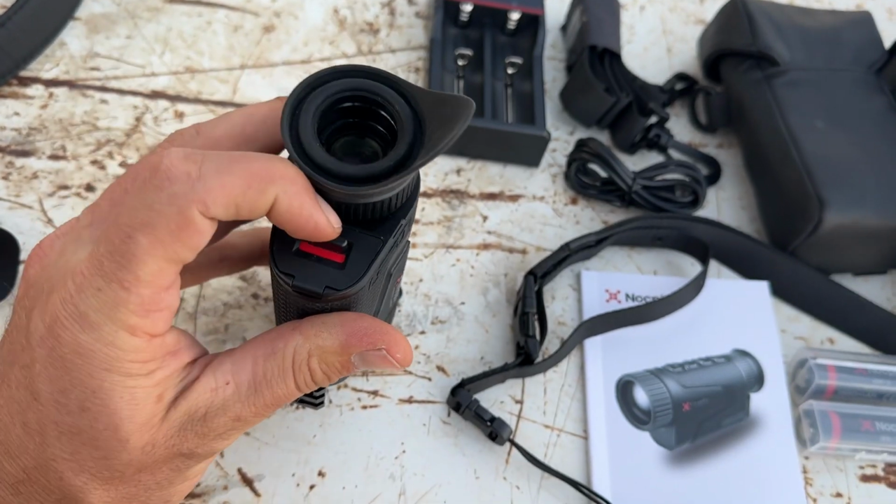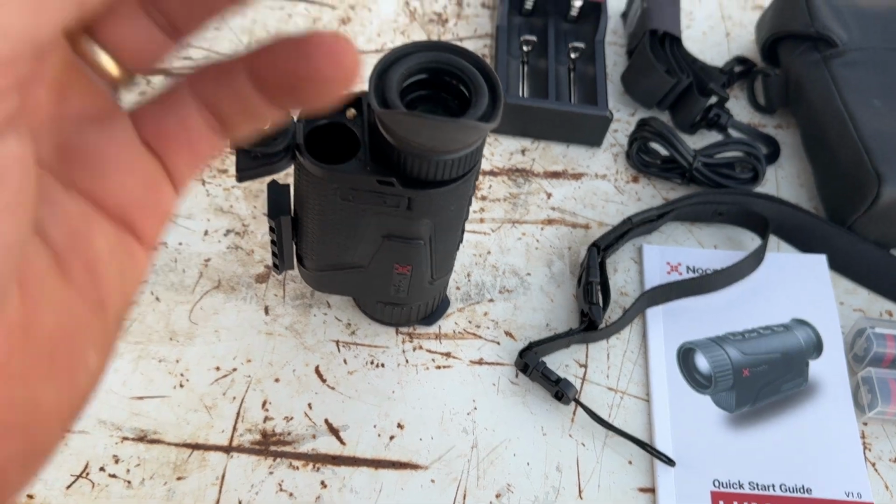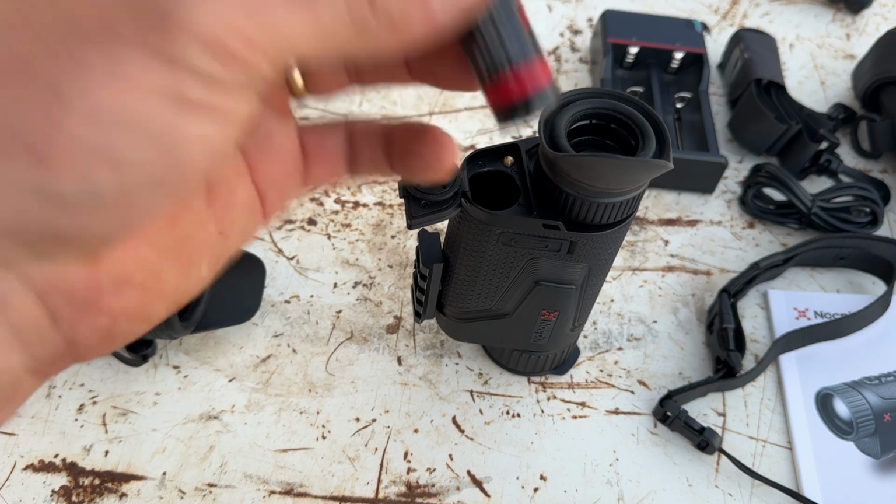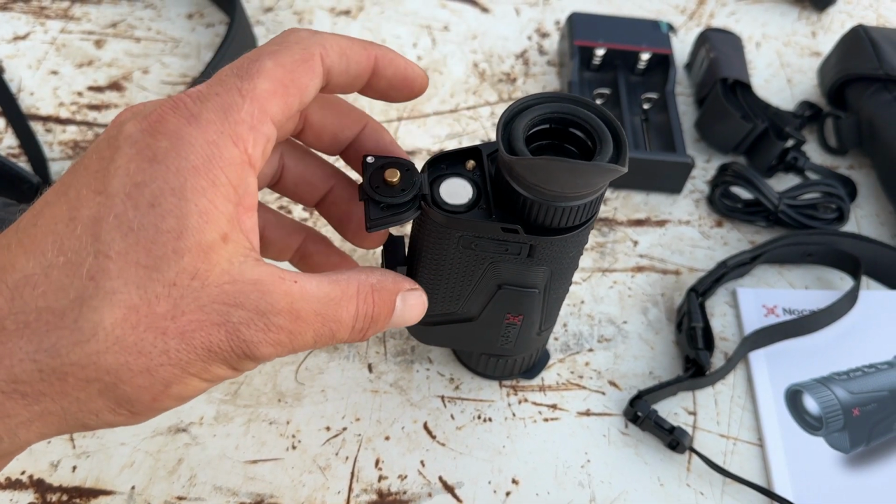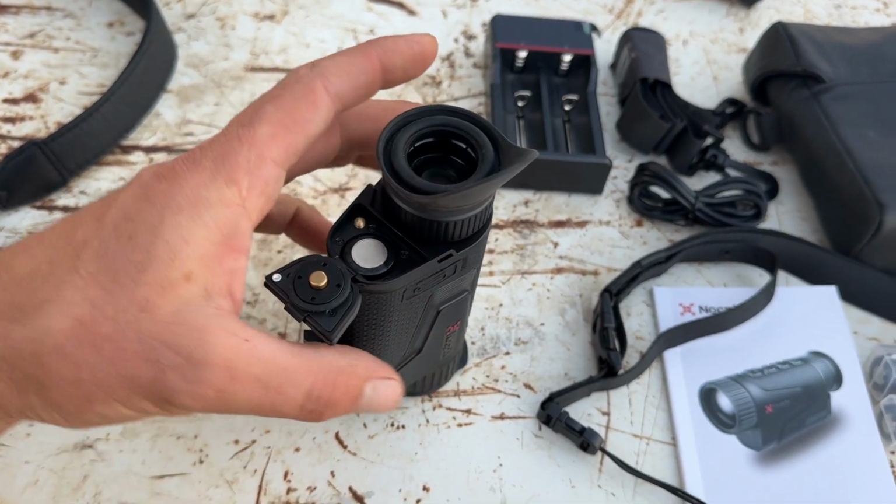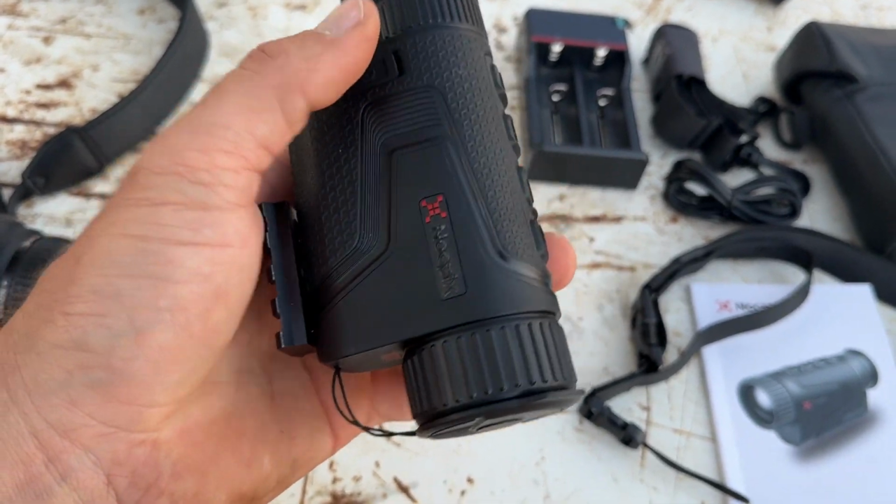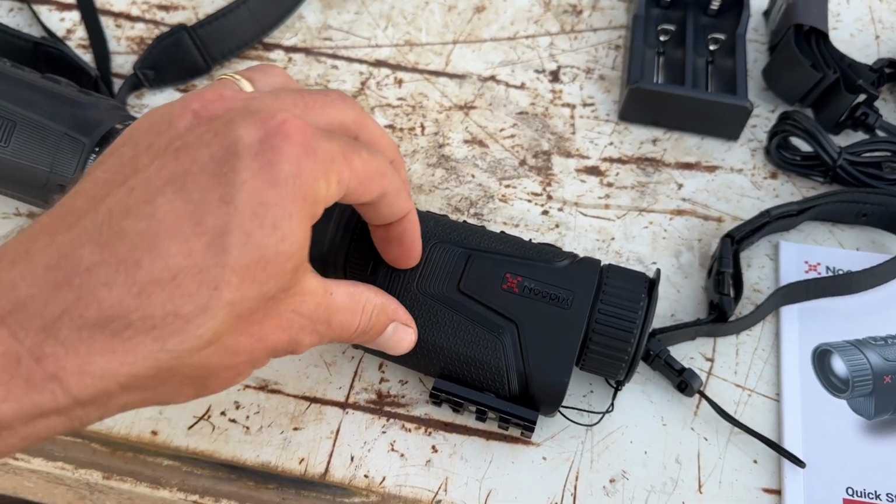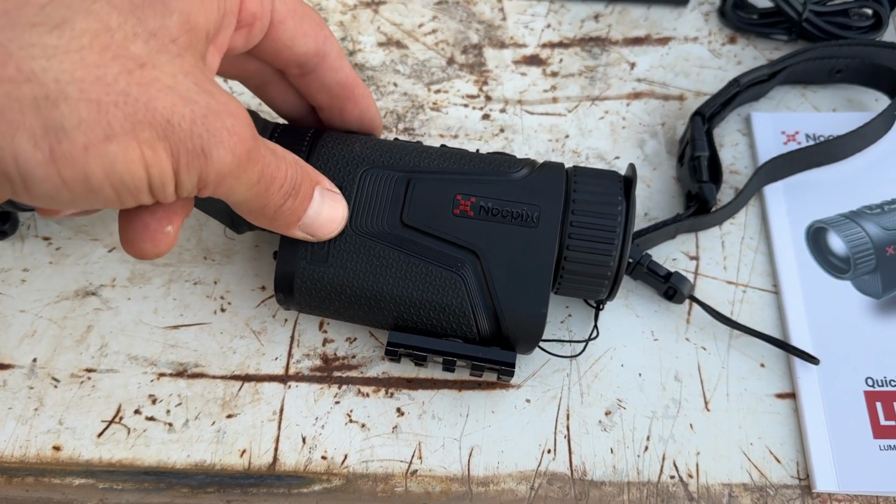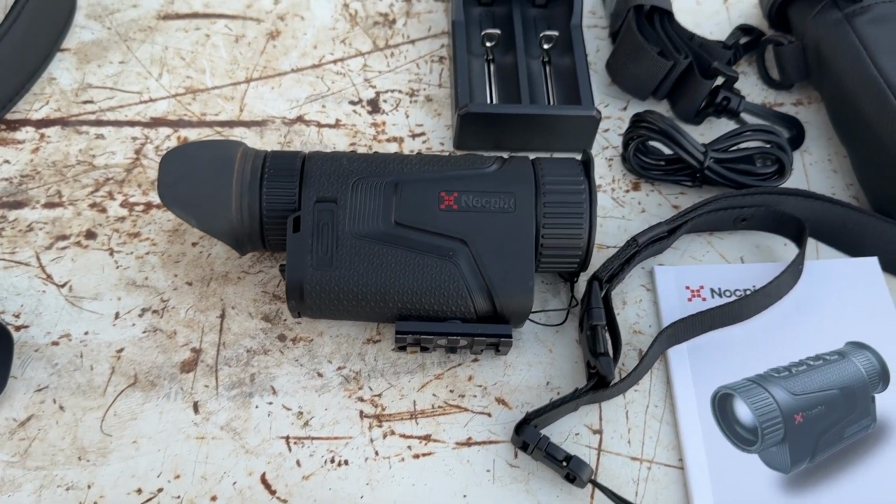The battery compartment on this, you just pull that down, and it takes one 18650 battery. It doesn't matter which way you put the battery in, it has reverse polarity protection, so it still works the same. It seals up quite nicely. You just push that clip shut, and you've got the USB-C on the side for charging it, or for getting your data off the device onto the computer. You can upload it via the app.